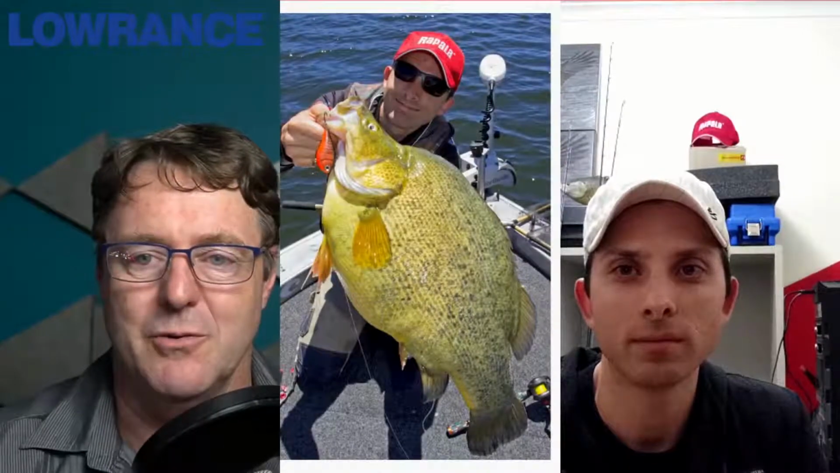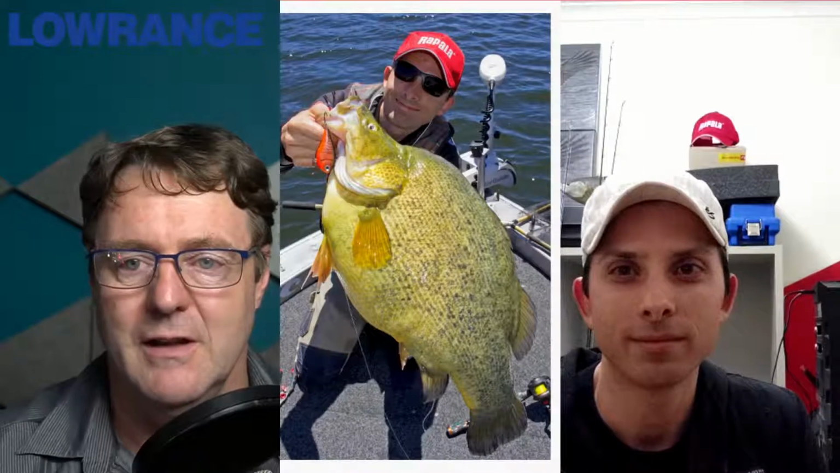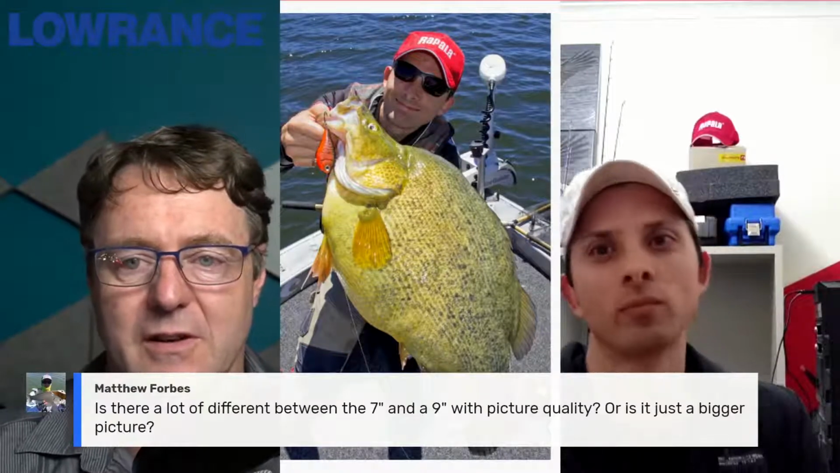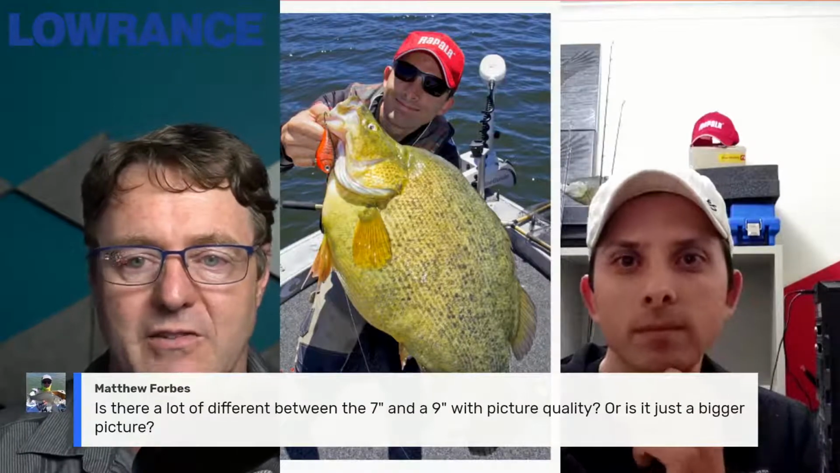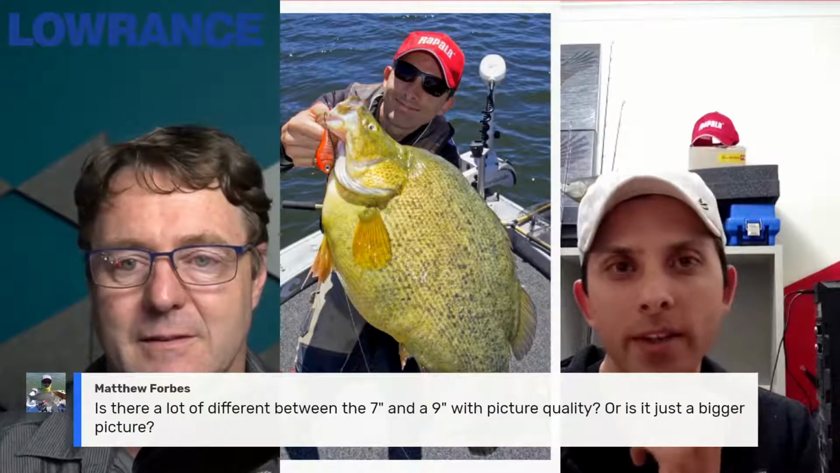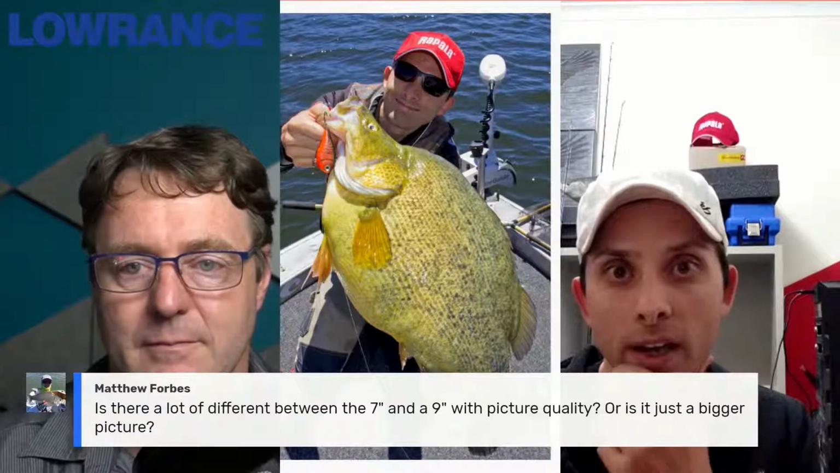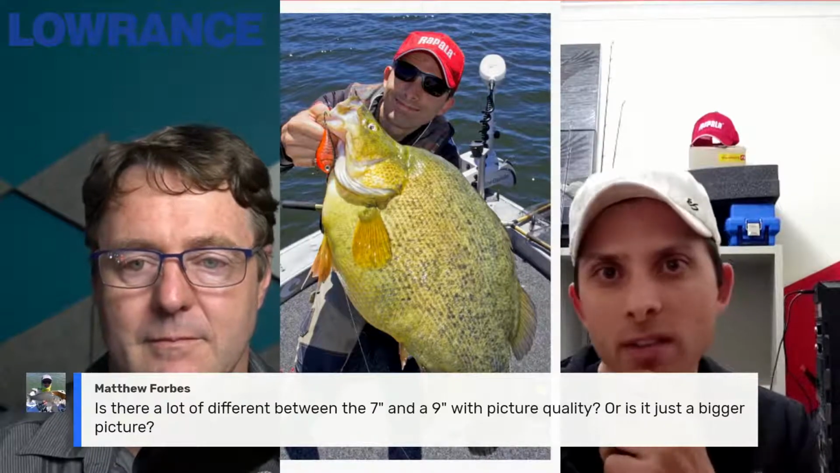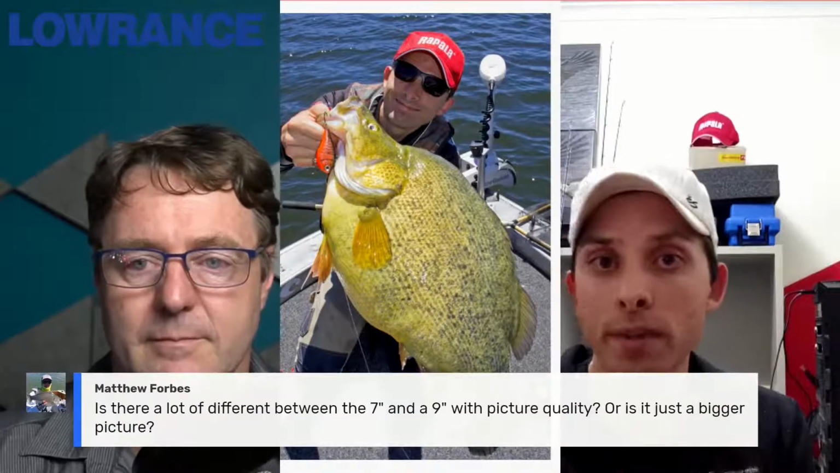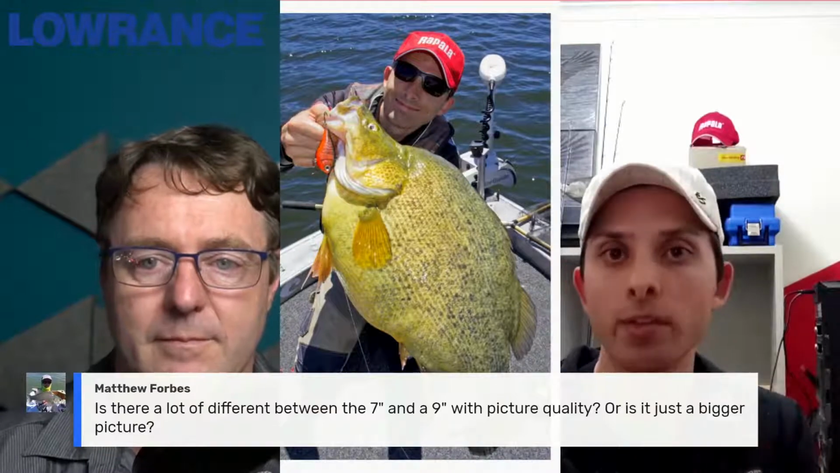Excellent. Well, let's bring up a couple of questions, then we'll move on, because I know you've got plenty more screenshots to go through. So Matthew's asking the question, is there a lot of difference between the 7-inch and the 9-inch screen with regards to picture quality, or is it just a bigger picture? Well, in the technical specs, I wouldn't be 100%, but in terms of what I can see, no, I don't see a huge difference. It's just being able to group your screen up with more splits. I don't notice a huge difference between the quality from the 7 or the 9.